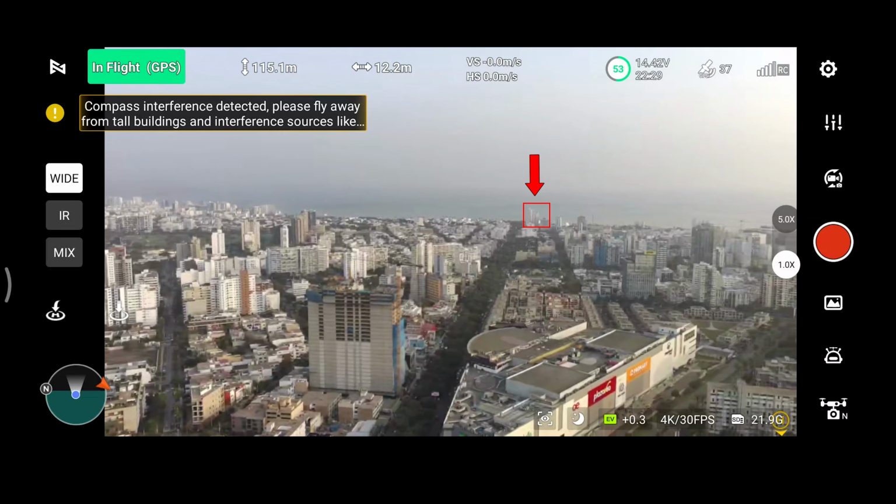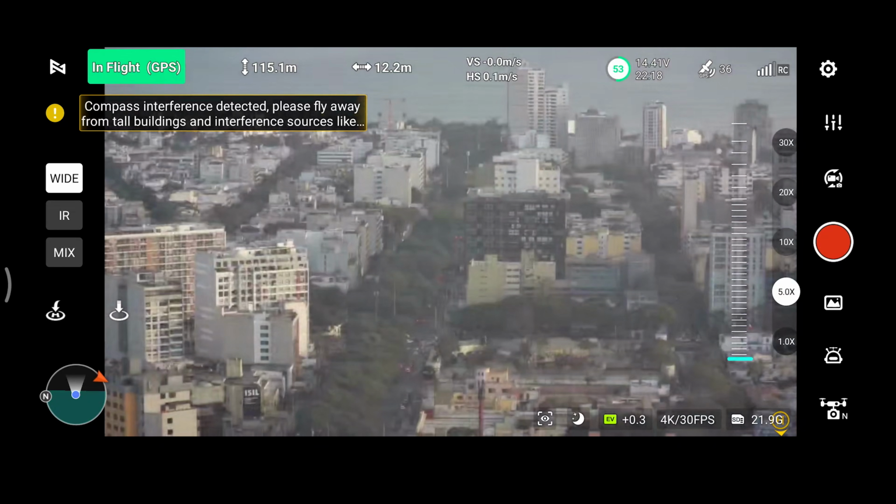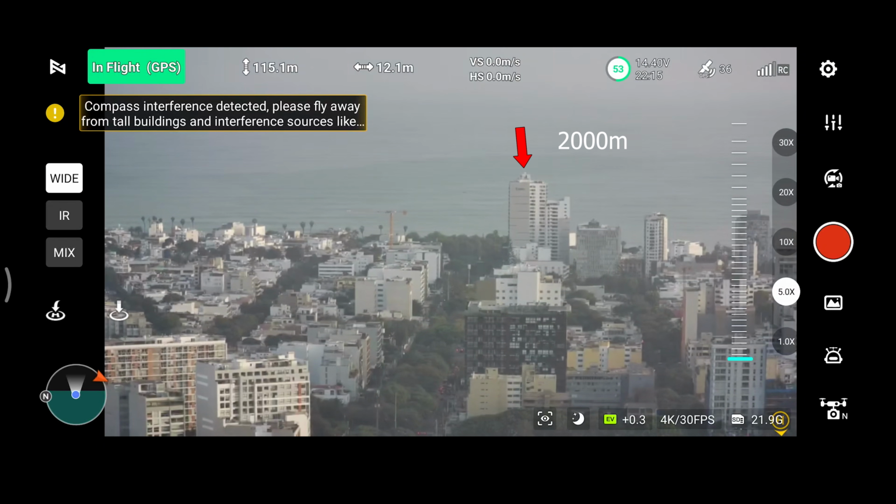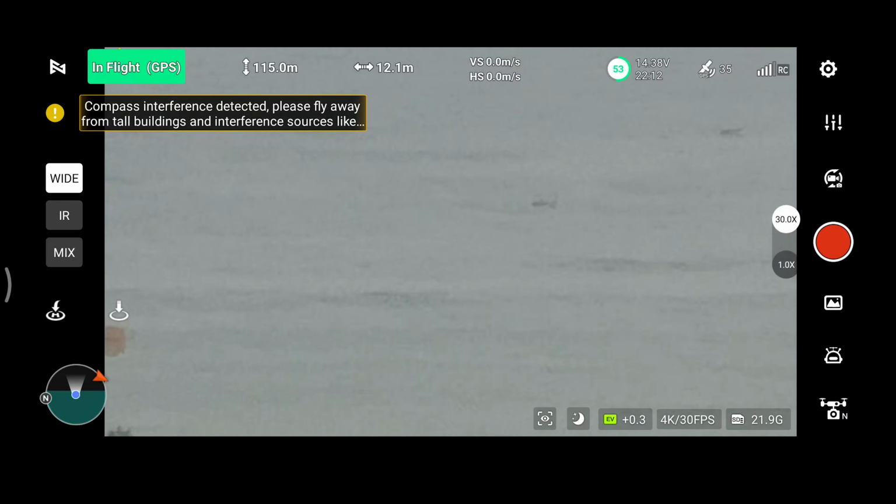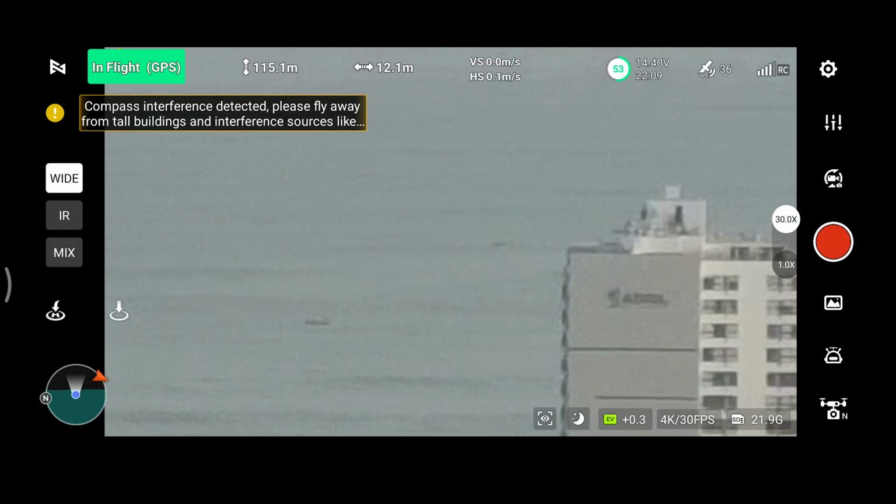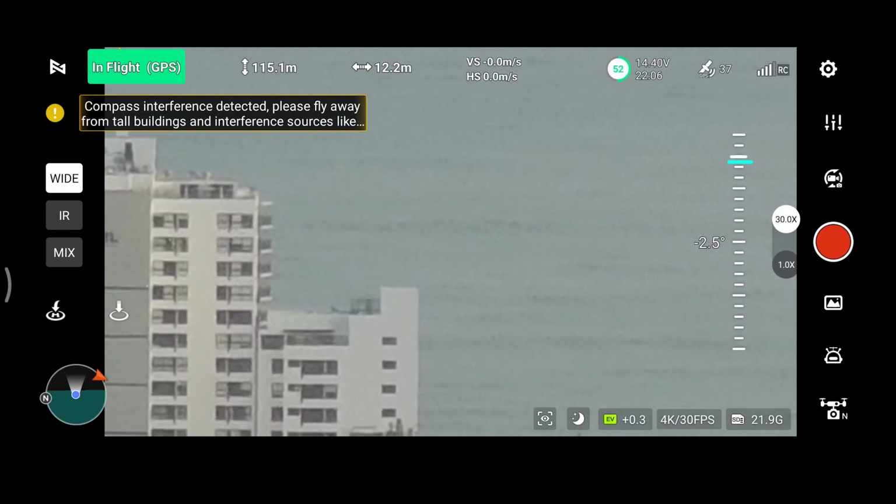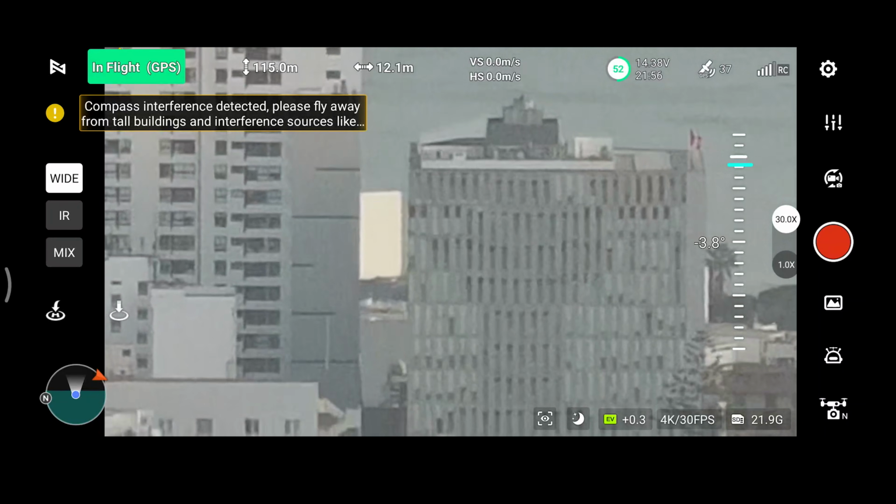These two buildings in the distance are 2000 meters, 2 kilometers away. That is incredibly far. You can see these boats are well beyond 2 kilometers. All these buildings are 2 kilometers away from here.